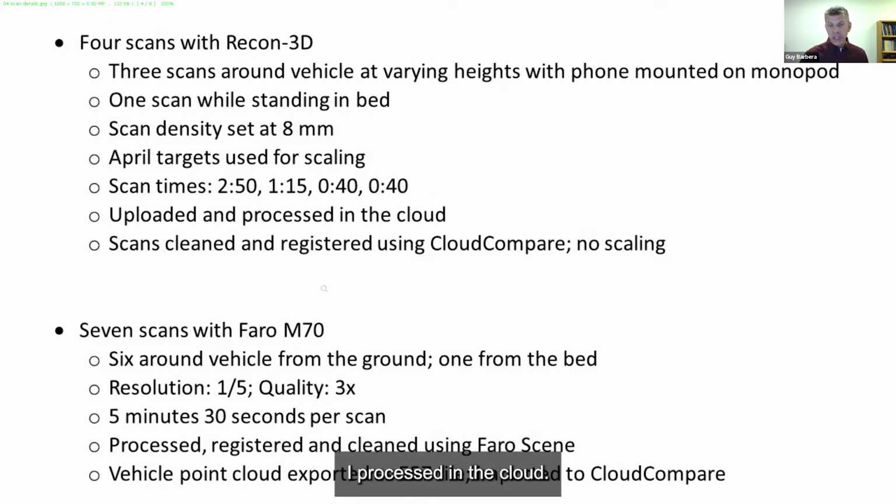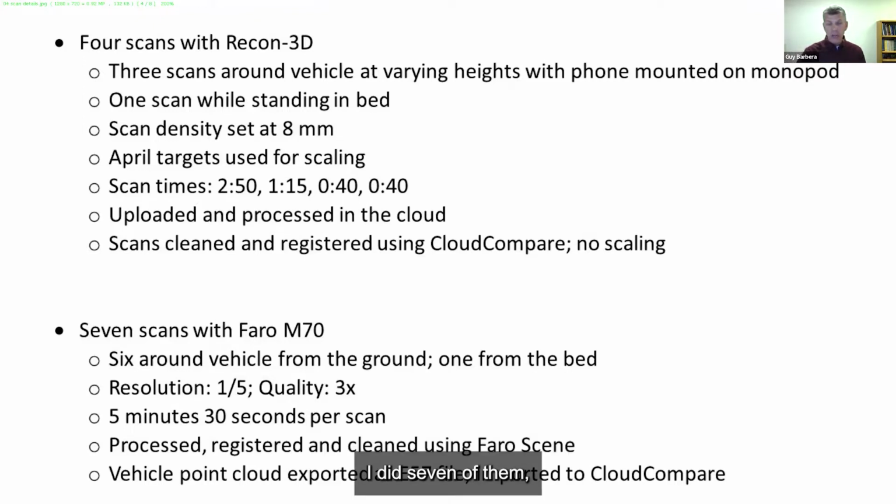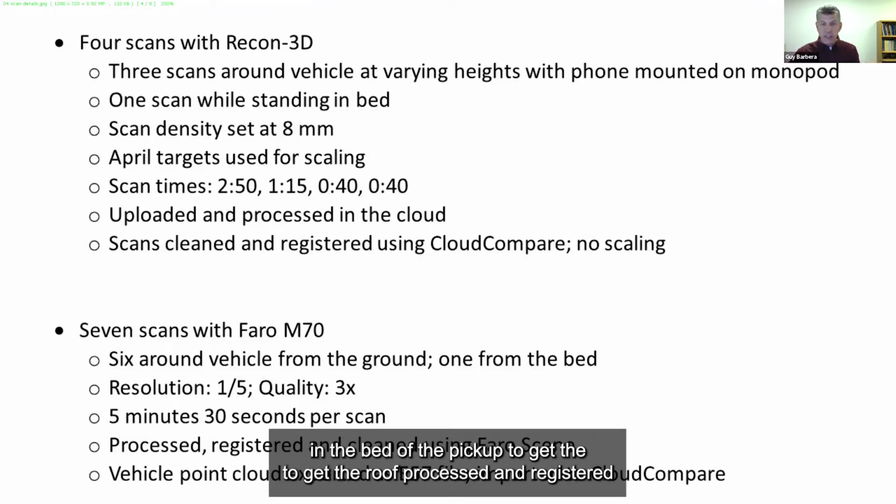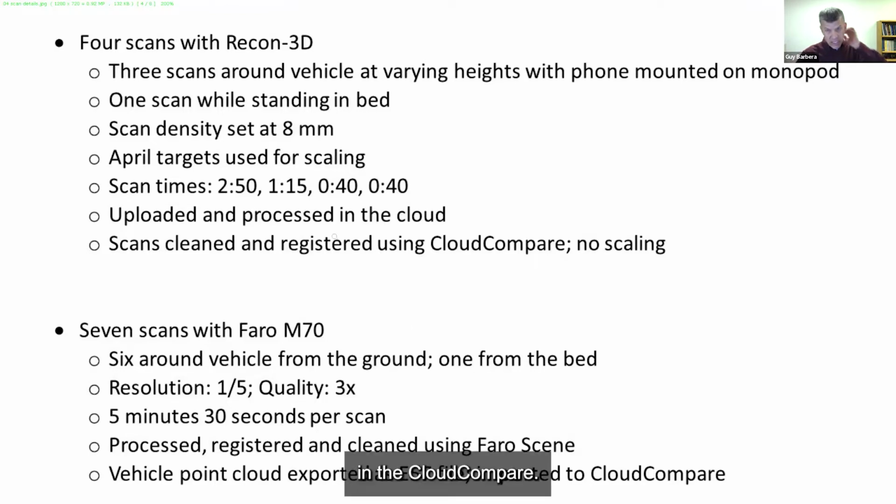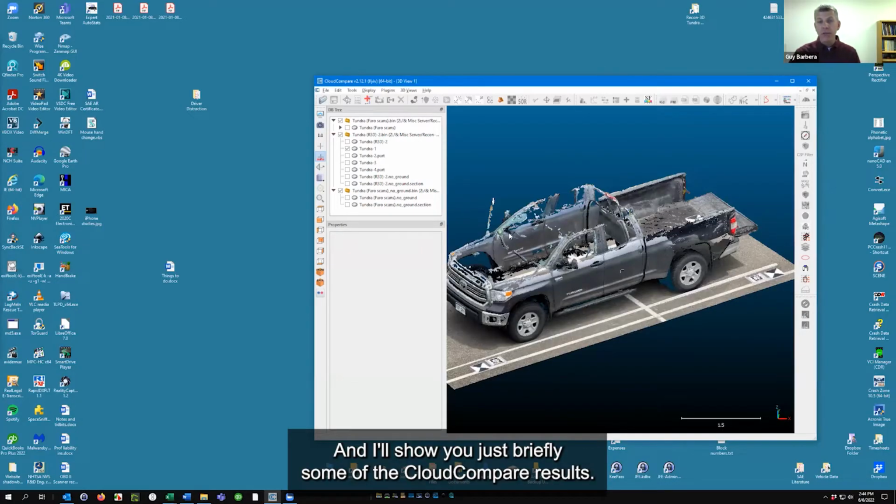I processed in the cloud. You can see the Faro scans. I ended up with a 5.5 minute per scan. I did 7 of them. 6 around the vehicle from the ground, and then put the tripod in the bed of the pickup to get the roof, processed and registered in Faro, and exported an E57 file that I was then able to bring into Cloud Compare. And I'll show you just briefly some of the Cloud Compare results.